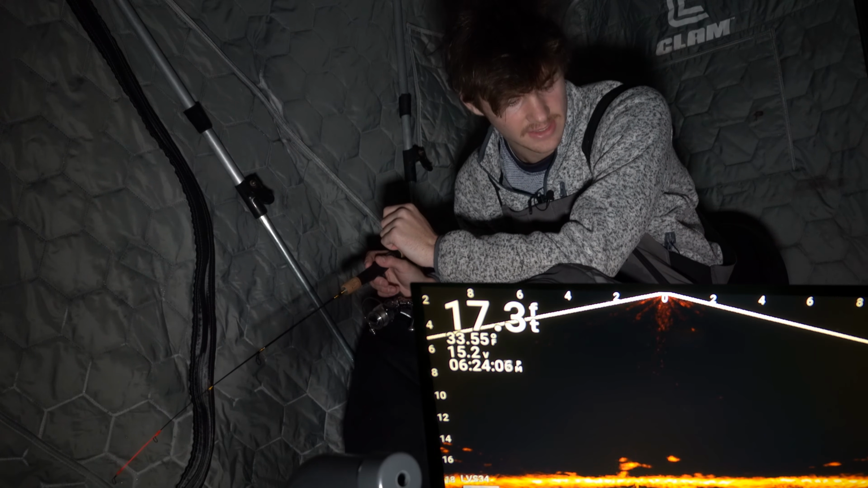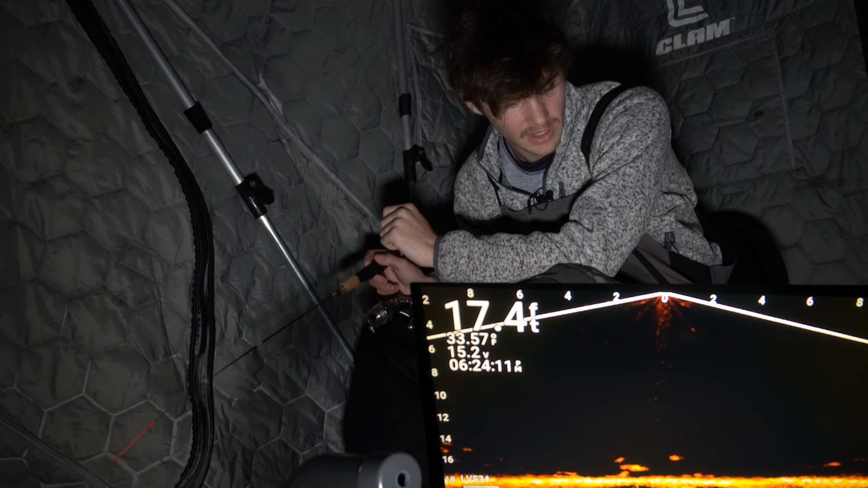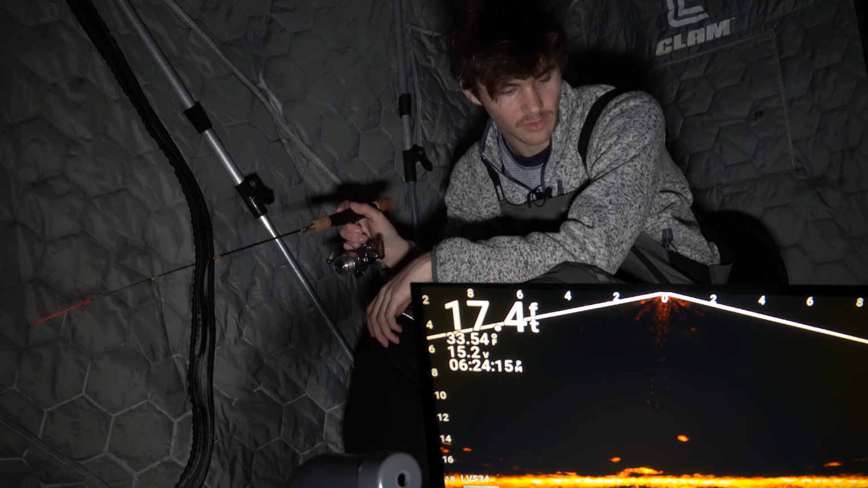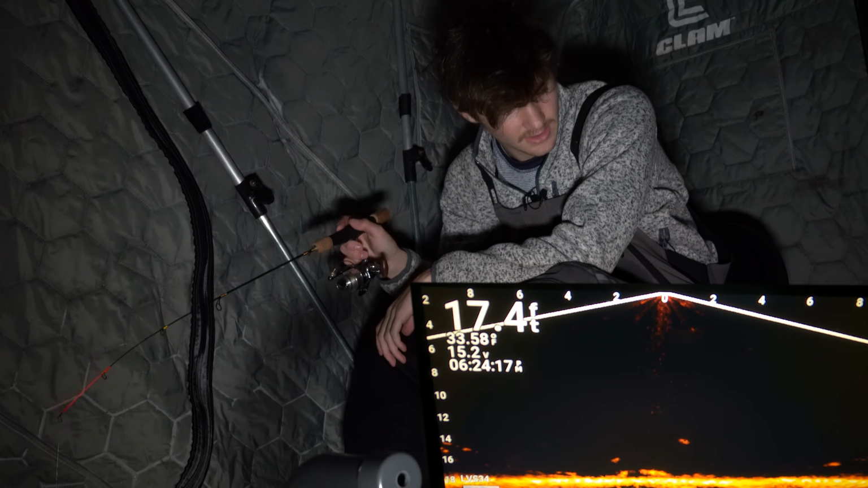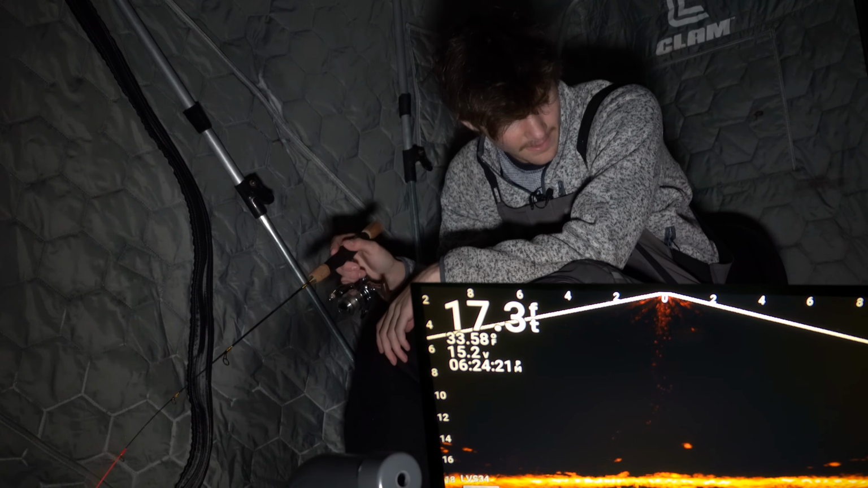He might be hitting that dead stick. It's definitely a walleye. Yep. Come on, I'm gonna try to bring this bait up, see if he chases. It's a good, yeah, definitely a walleye on the bottom here. Does he just not want to eat? Just doesn't want to eat.